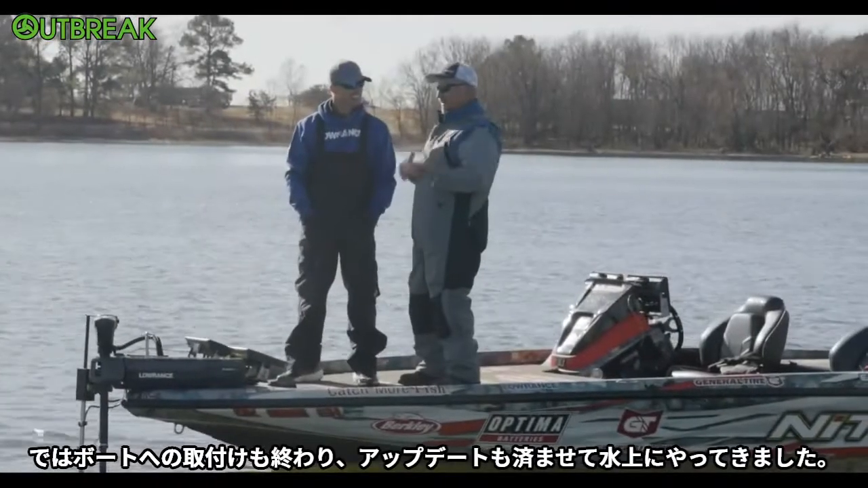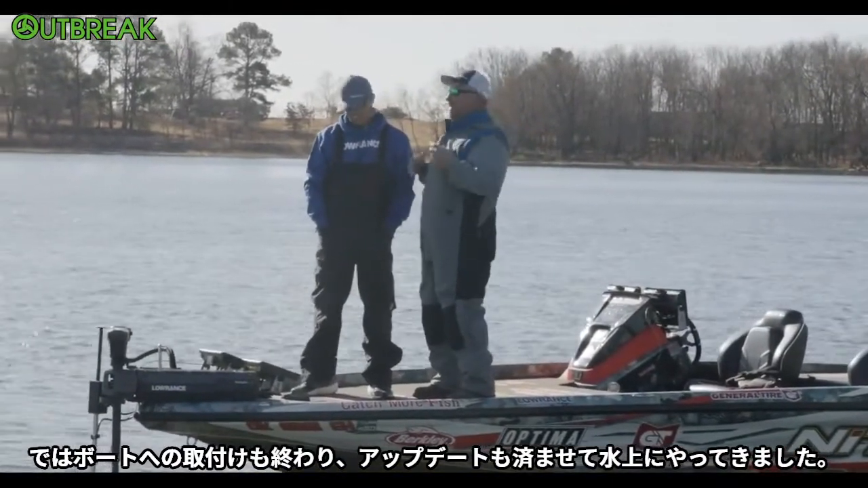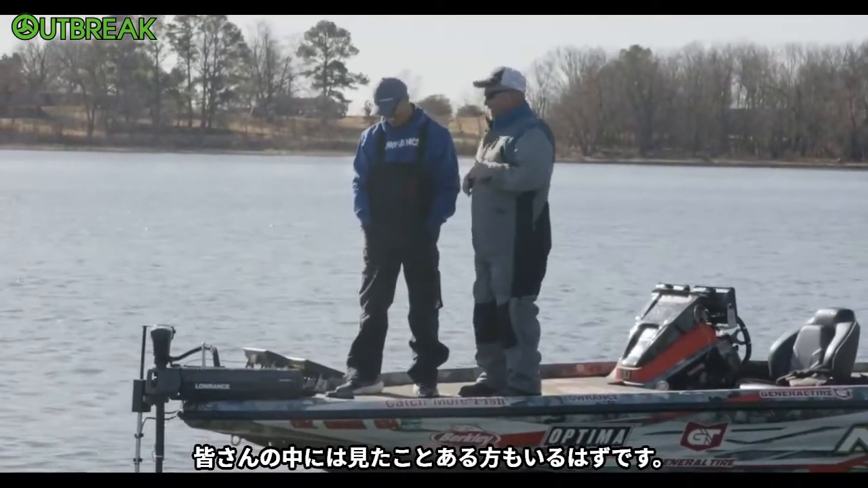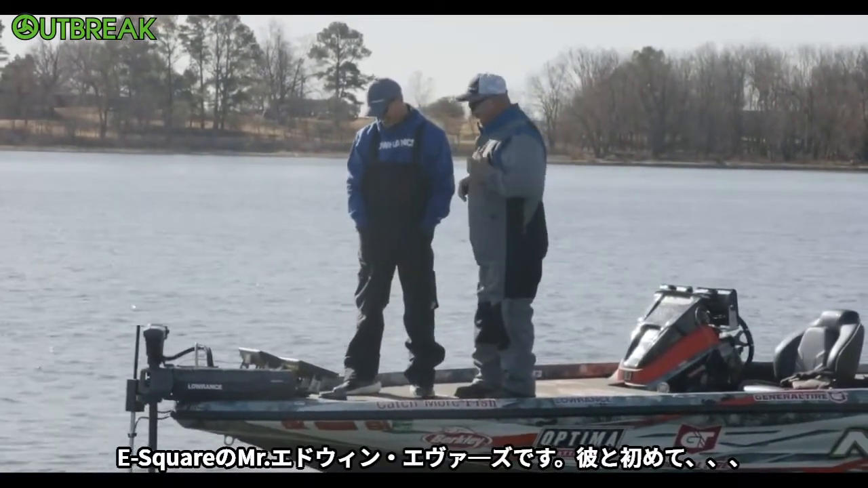All right, so we've got it installed on the boat. We've been doing some updates. Now we're on the water. Some of you guys may have seen this guy before. E-Square, Mr. Edwin Evers, getting his first look.